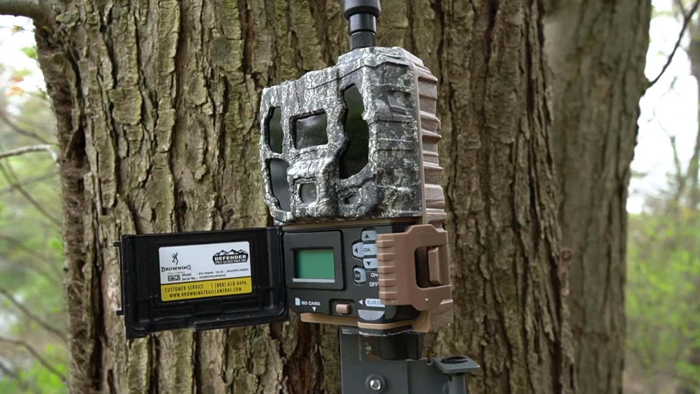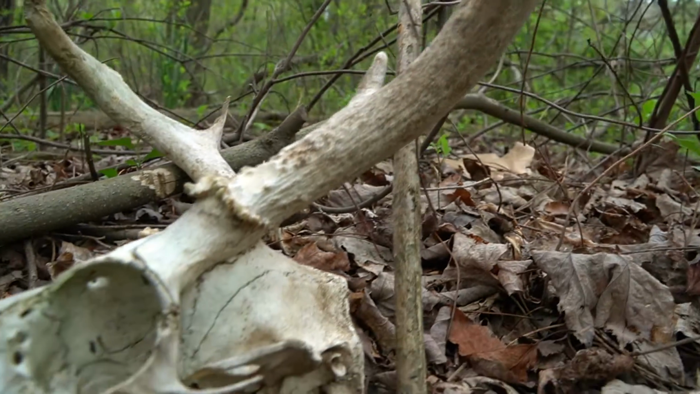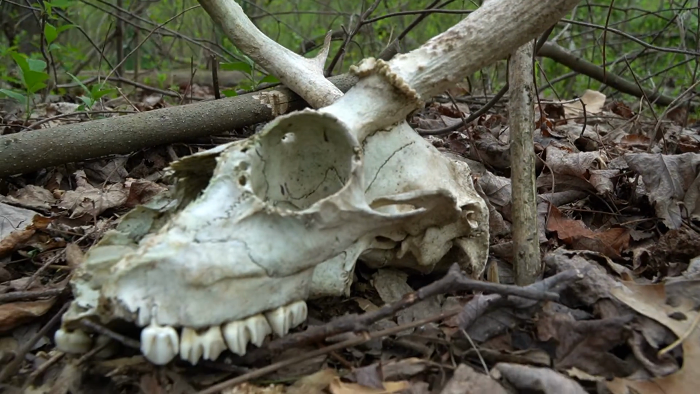One other thing I wanted to go over too, you can head to Browning's website and check out all their cellular plans, because certain ones will offer video and pictures, and also you just want to make sure you select the right one to get what you want out of the camera, especially if you want to do that test picture or video. If that's something you're interested in, just make sure you pick the best plan for you. They have it all listed.